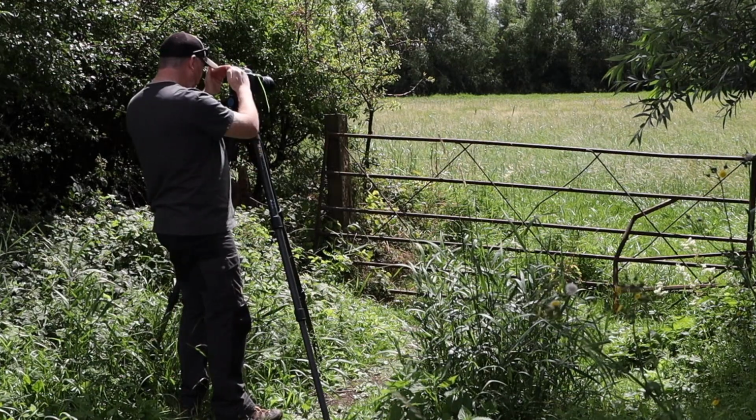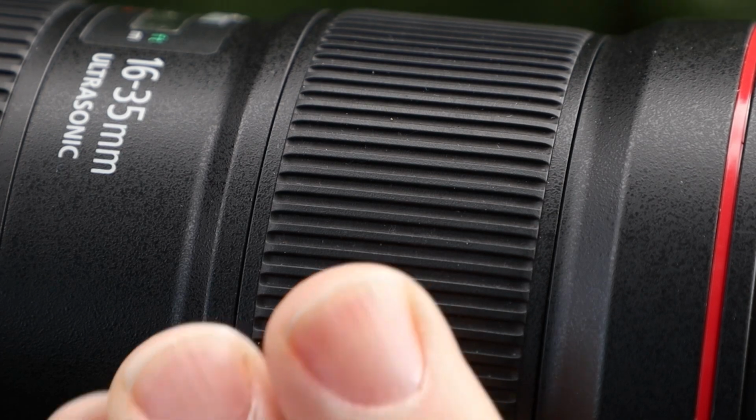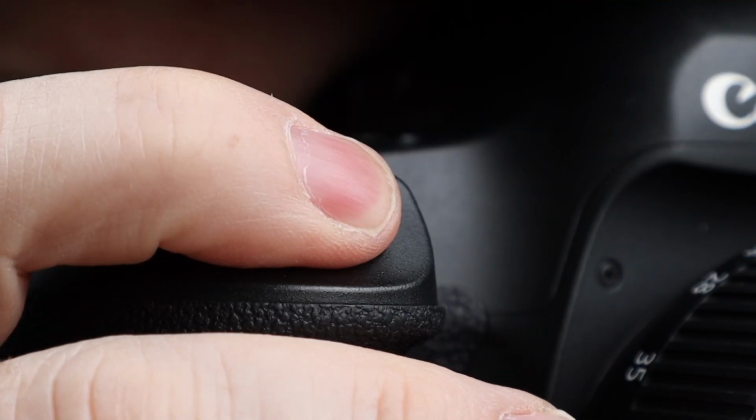And on my stroll, it wasn't long before I found my first composition. And to make it more interesting today, I'm only shooting infrared.